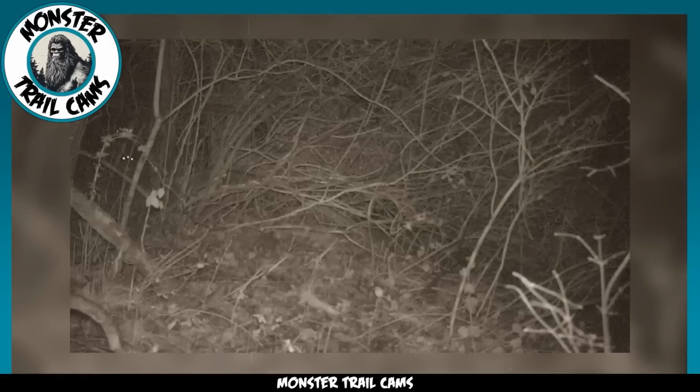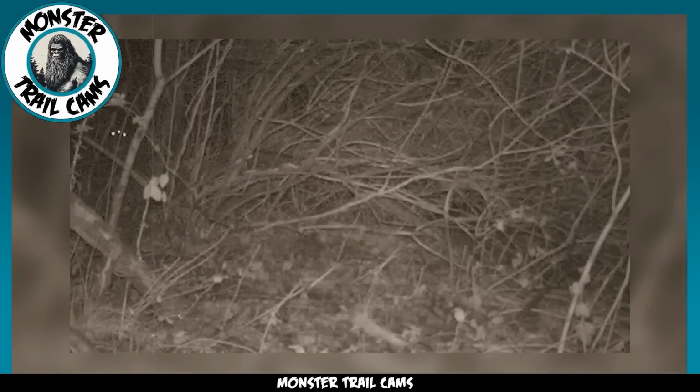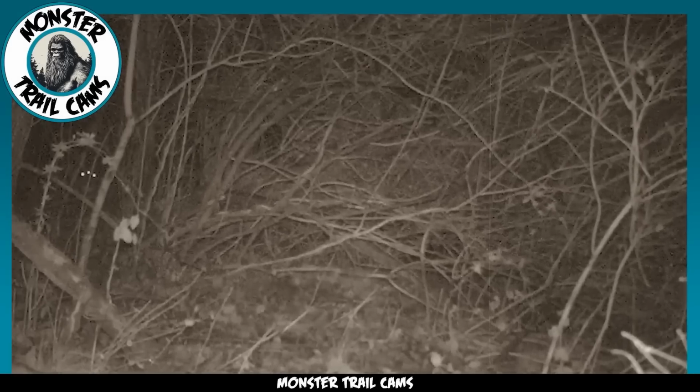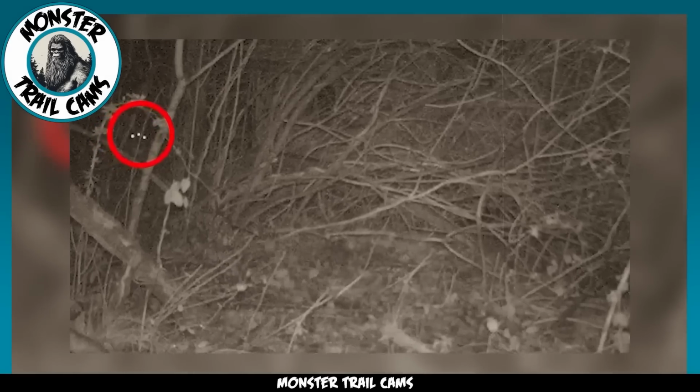The presence of these mysterious dots was unsettling enough for the owner of this image to reach out to us, seeking our help in unraveling this enigma. It's now your turn, dear viewers. What are your thoughts on this captivating image? What could these glowing dots represent?